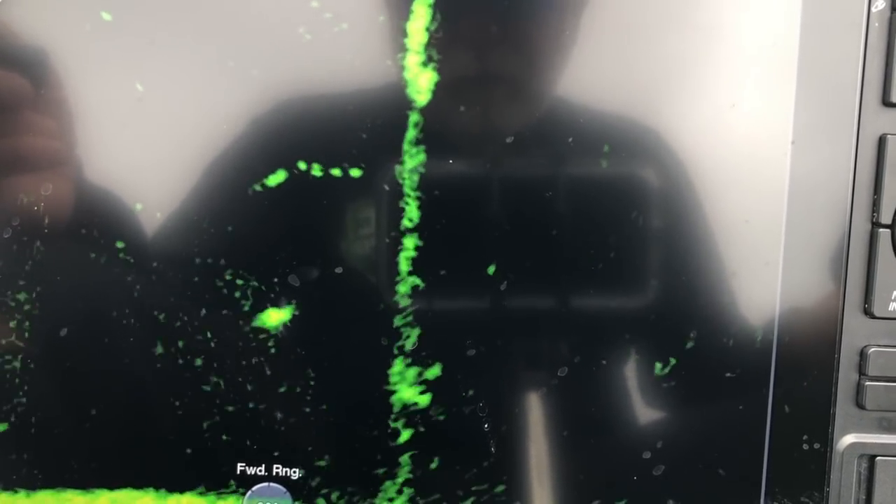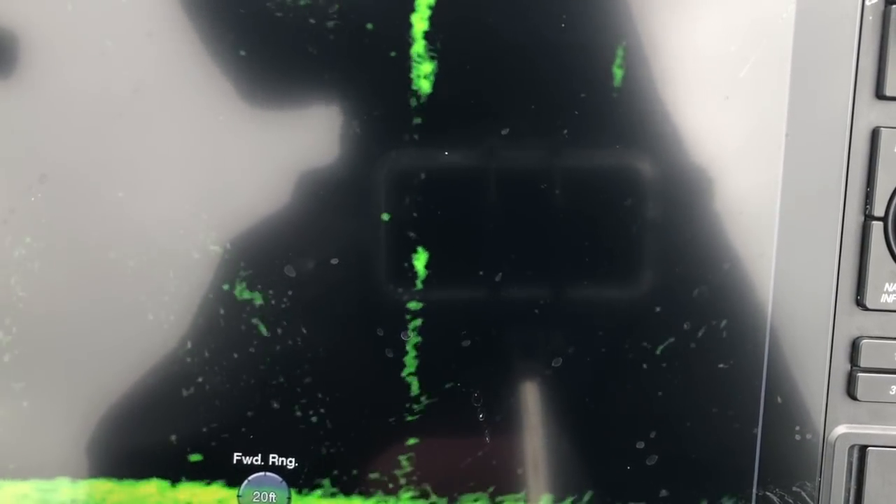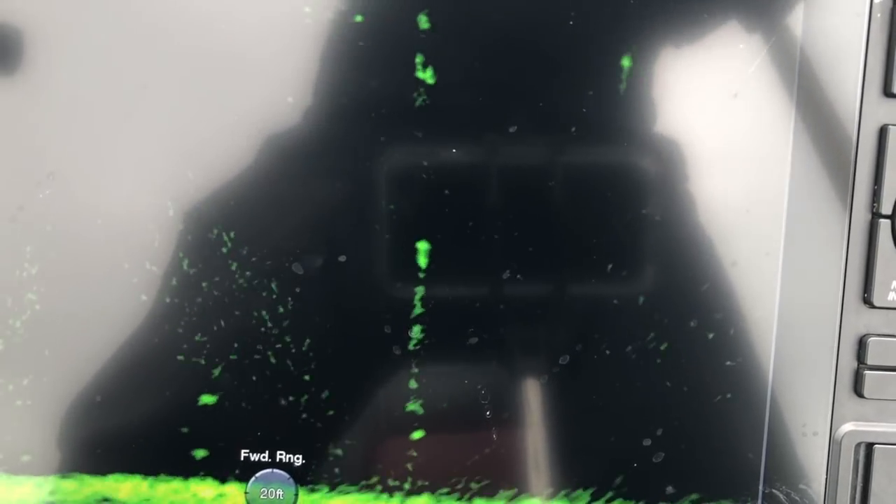Oh man, he sucked it up. He sucked it up. I changed colors, put that pink one on. Had him for a second. That's all right, this other one's bigger. He's bigger, that's what I want. Got him too, come on up, bud. Oh yeah, another big one.